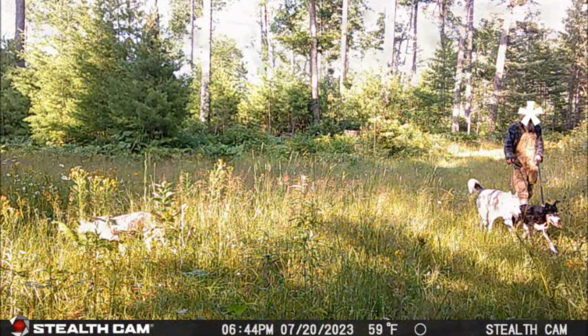The person of interest, still wearing tan bib overalls and a dark plaid shirt, returns to the trail cam area 3 hours and 45 minutes later at 6:44 p.m. with 3 dogs, 2 held on leashes and 1 on the left-hand side of this photo in the tall grass.